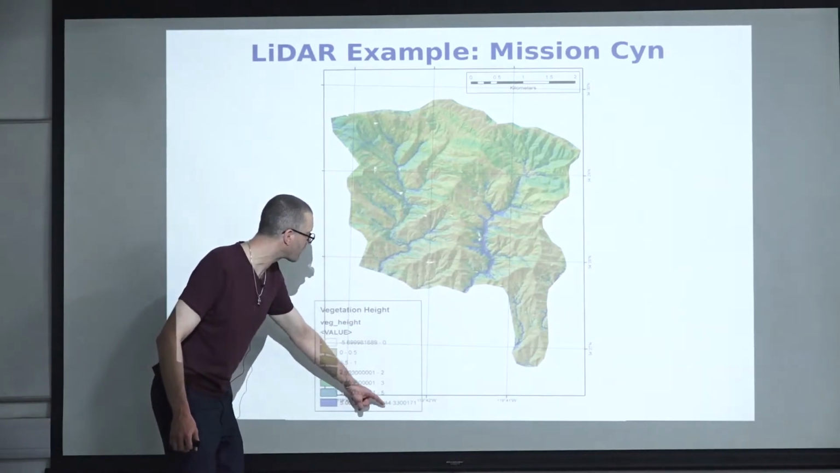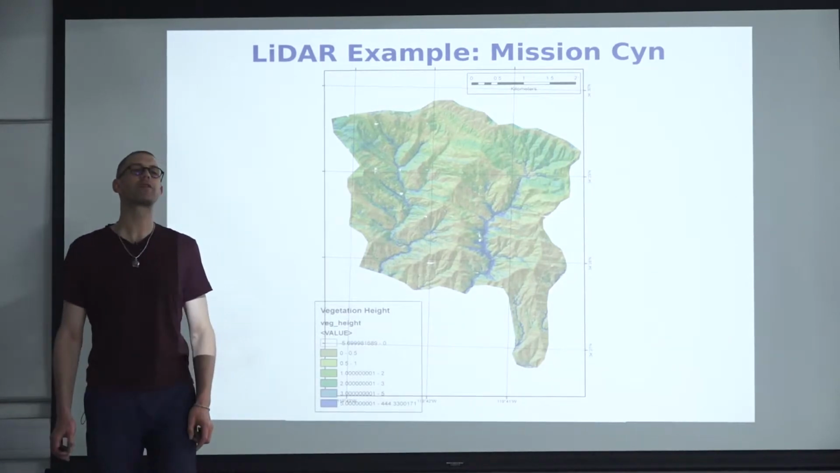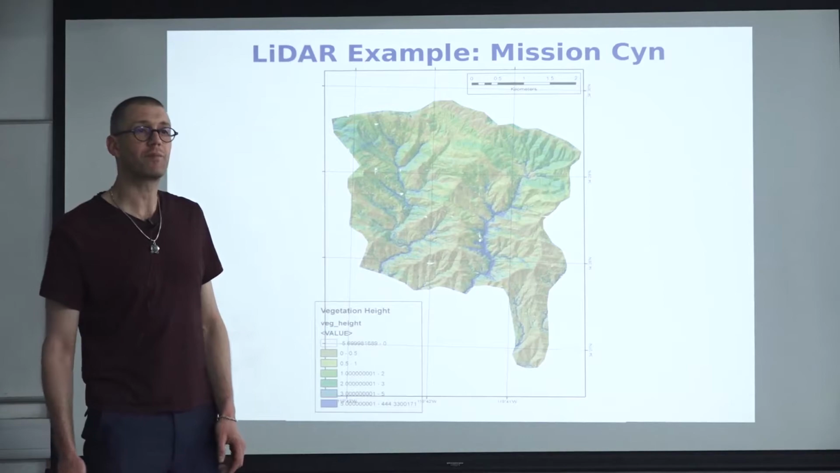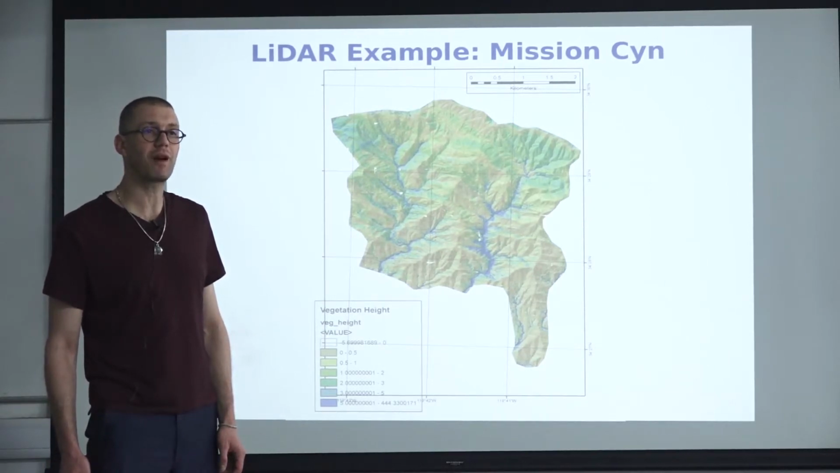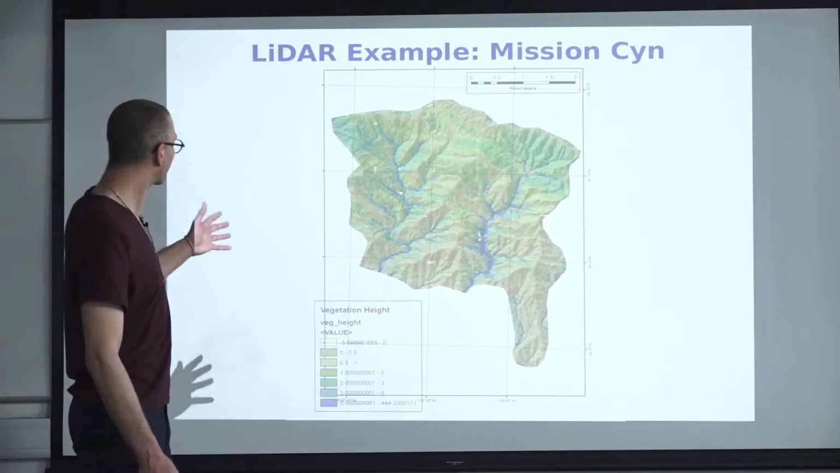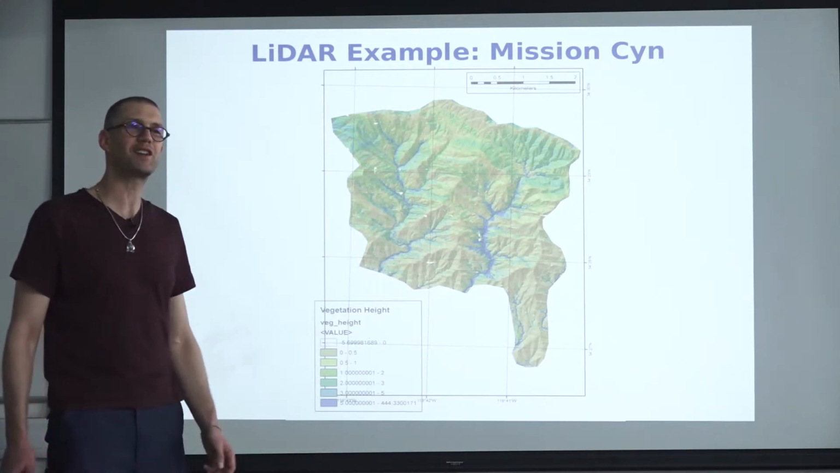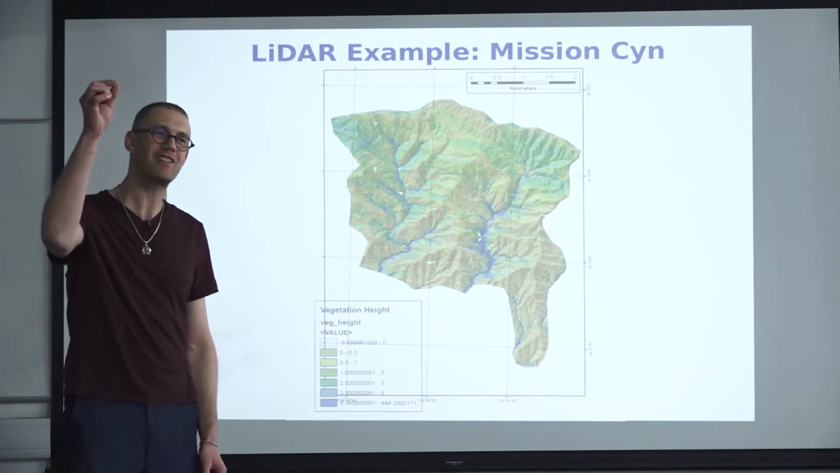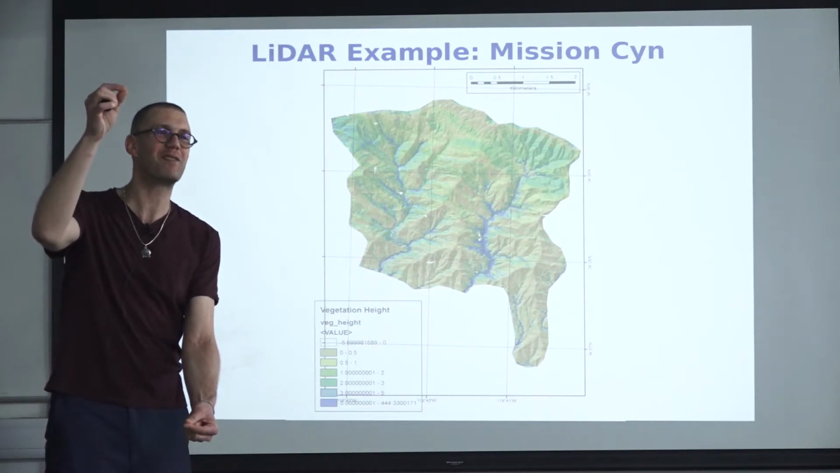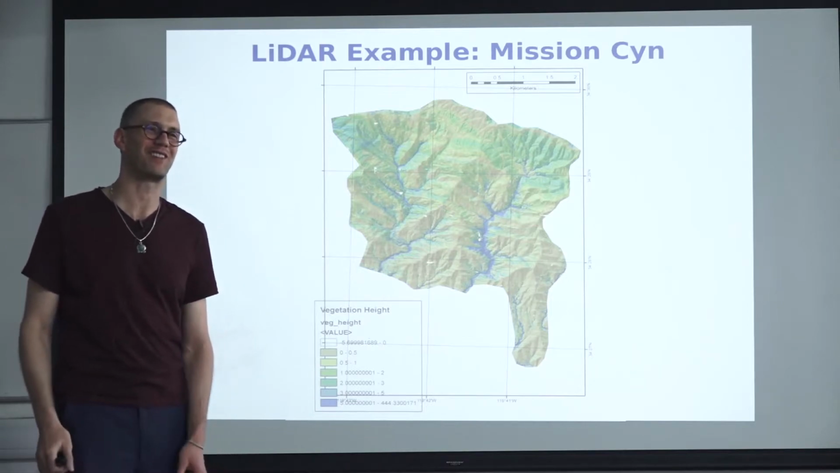And the 444 is, of course, not a vegetation tree. It's essentially a bird that was several hundred meters above the terrain. And this is what happens if you don't properly filter your point cloud data. You get a bird in there, and then you end up having a very high elevation difference, but that's no real elevation difference. Thank you.